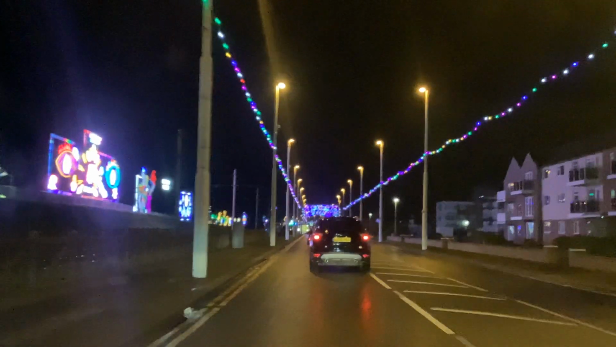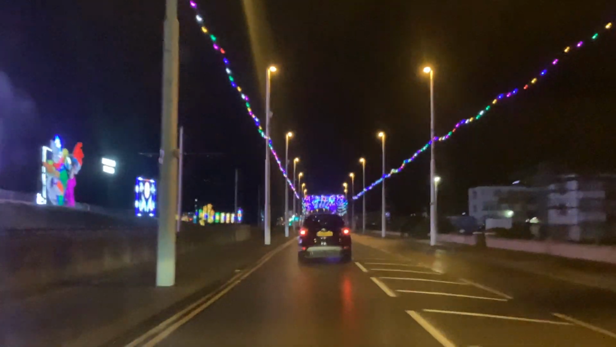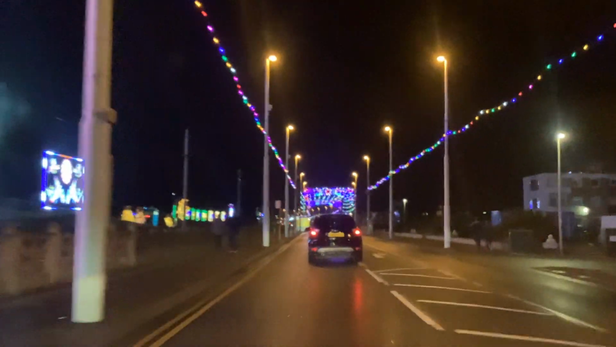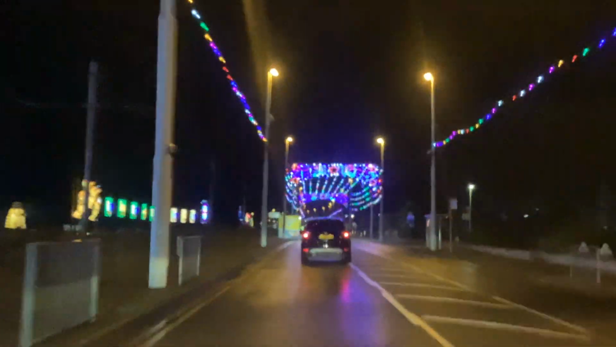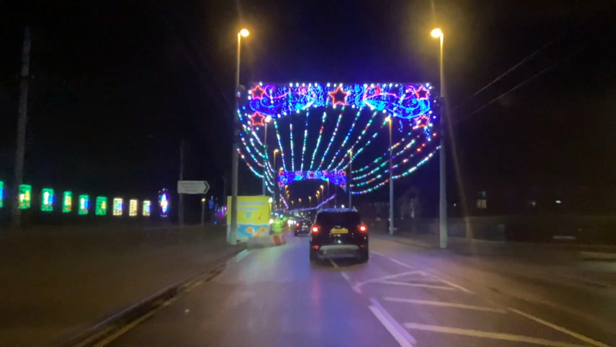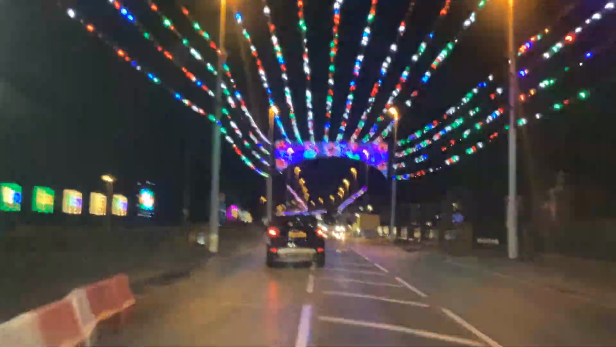So obviously you can slow this down and zoom in on any one you want to particularly have a look at. But what I'll do is I will turn round and I'll come back along these ones. There's Doctor Who, because you can't really see a great vision of them here. But hello, that lady's waving at us. She's looking very cold there.